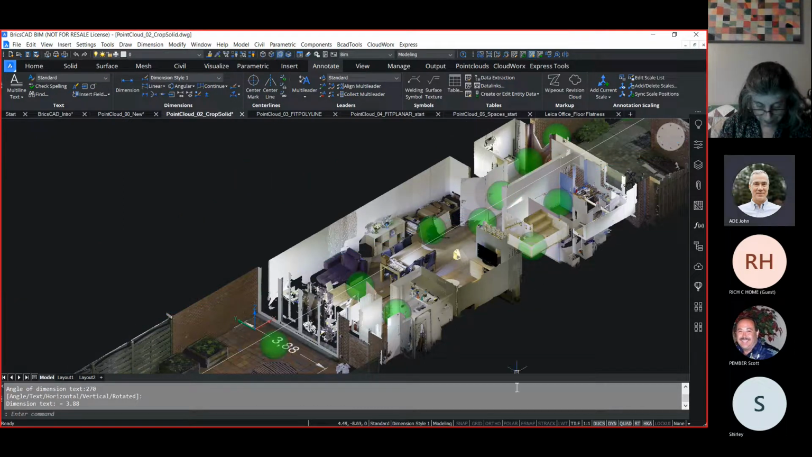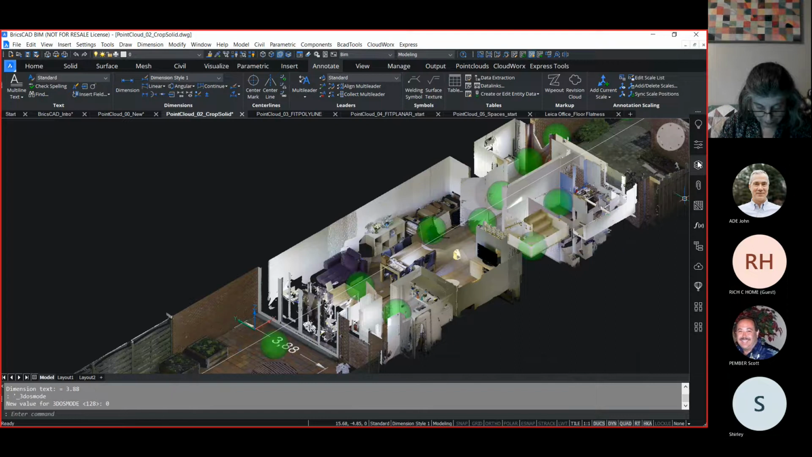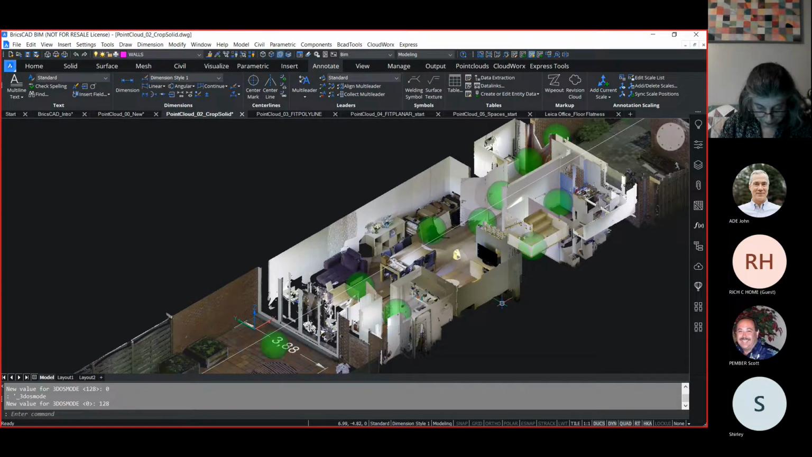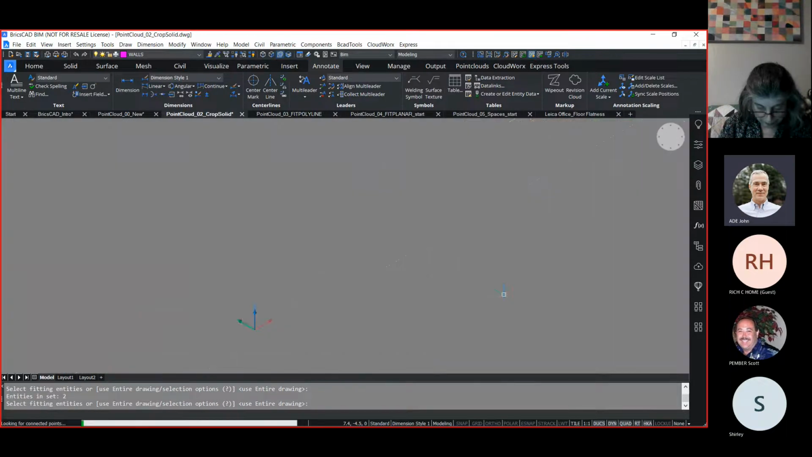So let me go ahead and, I need that back on. Just switch our layer. And then we'll launch the command. I'm going to pick the point cloud and then the section. It will reorient my view.